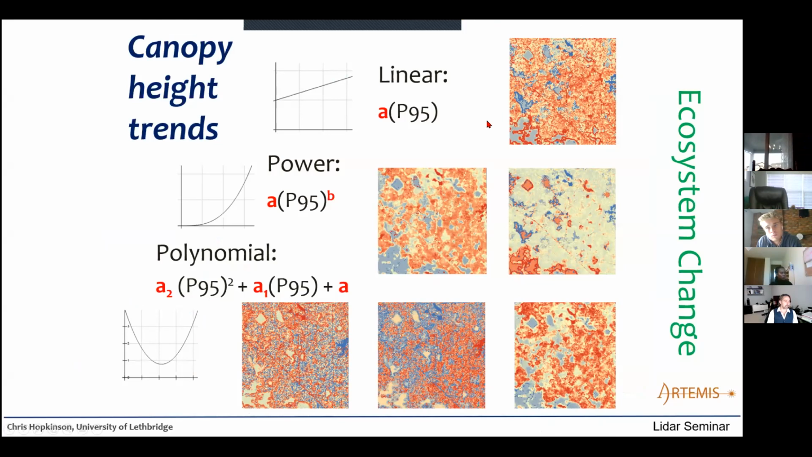So a linear change would just be, you know, everything's changing gradually. You can imagine a canopy height increasing, maybe at a rate of 50 centimeters per year. A power function might represent the canopy starting to accelerate in its growth through time. So maybe in the first couple of years, it's growing at 50 centimeters, but then in the latter part of the time series, it's growing at, say, 1 meter per year. So that's where we see a differential rate of change.